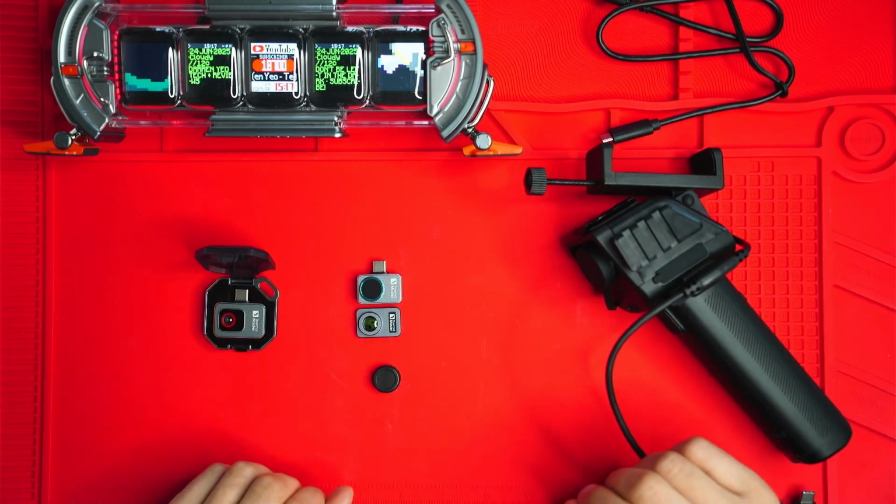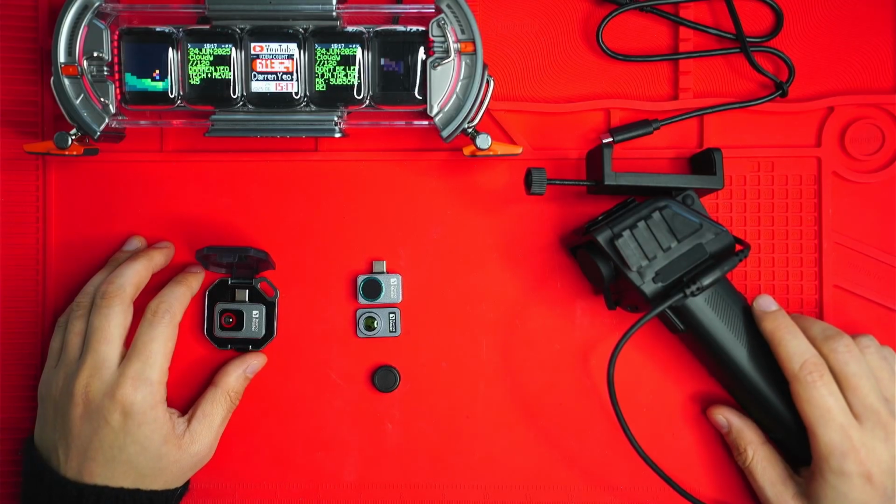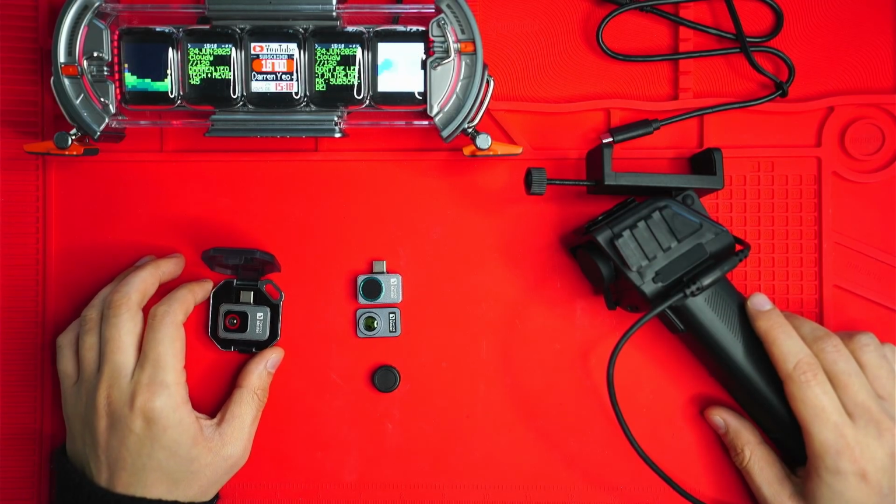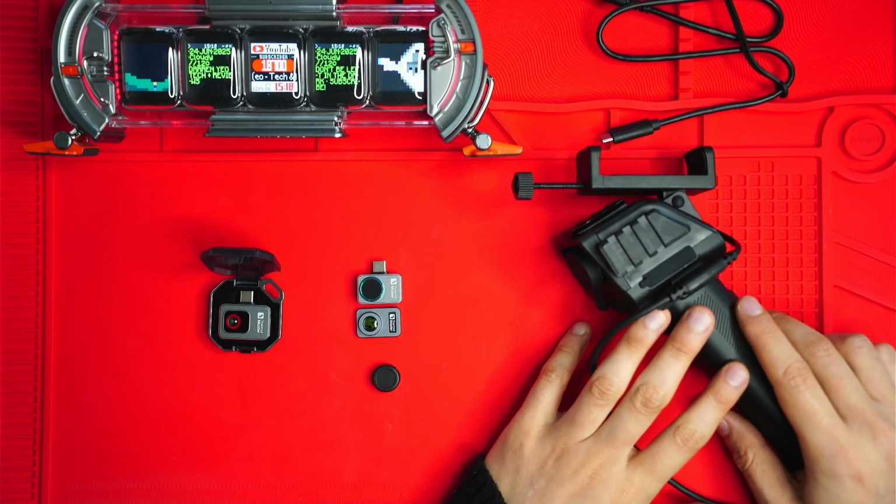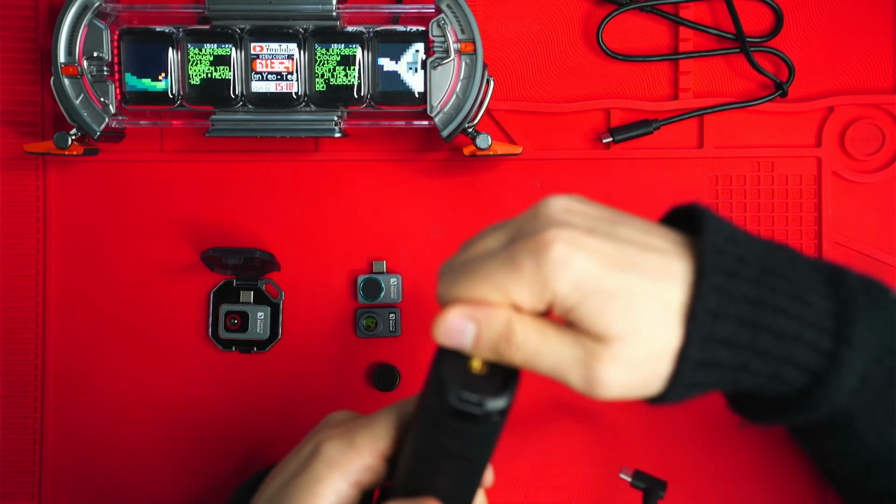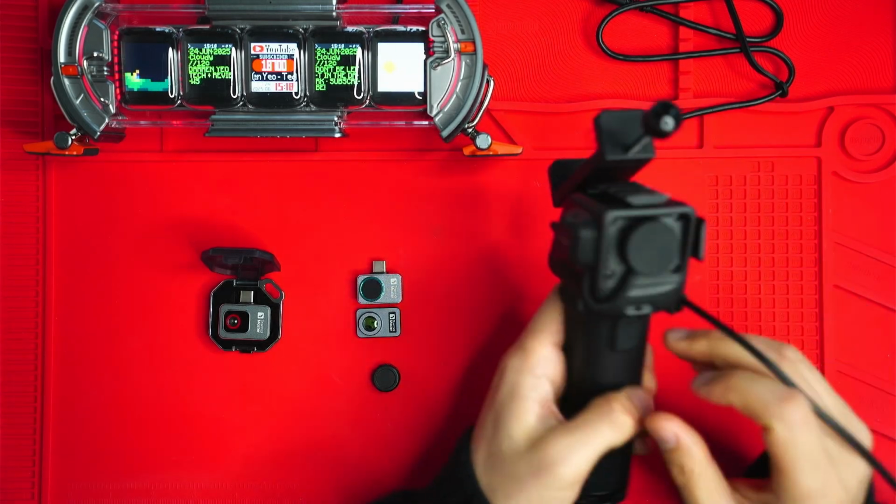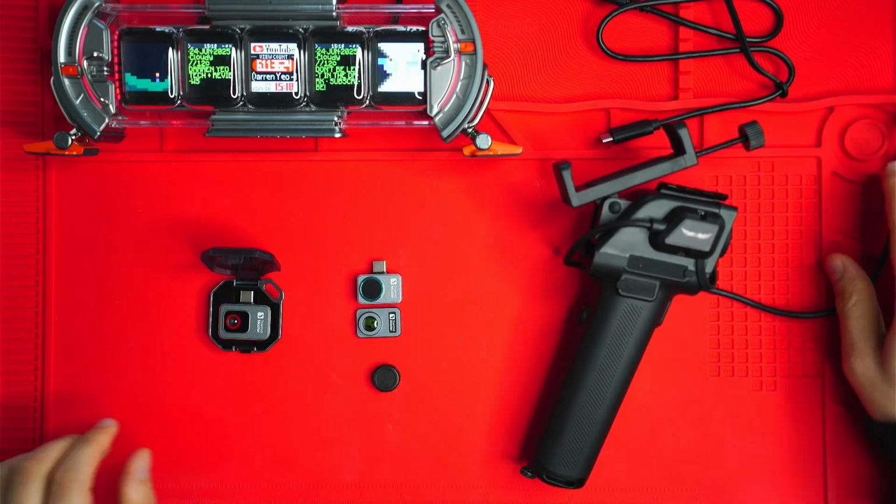Let's talk about battery and power. So all of these cameras are powered via your phone USB-C jack. There's no internal battery, and the P2 series only consumes 0.3 watts. It's super efficient. The X3 consumes significantly more power. And the handle, however, can utilize a 21700 battery. I've got one inside. So basically, it uses this to charge your phone while using the camera. So it greatly extends the runtimes.